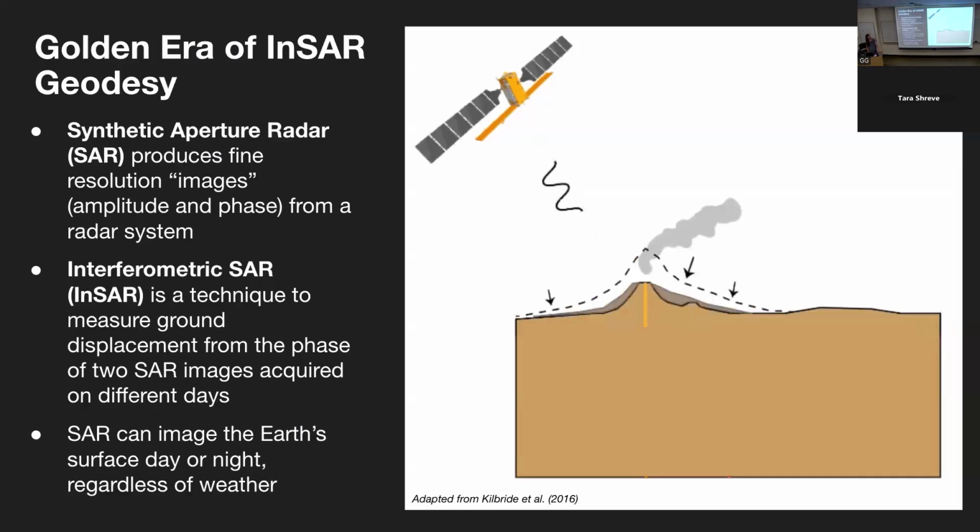Before diving into the results, I know we have a variety of backgrounds here, so I'd like to talk a little bit about the technique of InSAR and how we can use it to measure ground displacement. InSAR uses synthetic aperture radar, or SAR, acquisitions, which are fine resolution images from a radar system, which can be mounted on any moving vehicle. So this can be a car, a plane, but in this case, we're looking at SAR sensors that are mounted on satellites. So we have systematic acquisitions across the entire globe, allowing us to have consistency in our measurements over time.